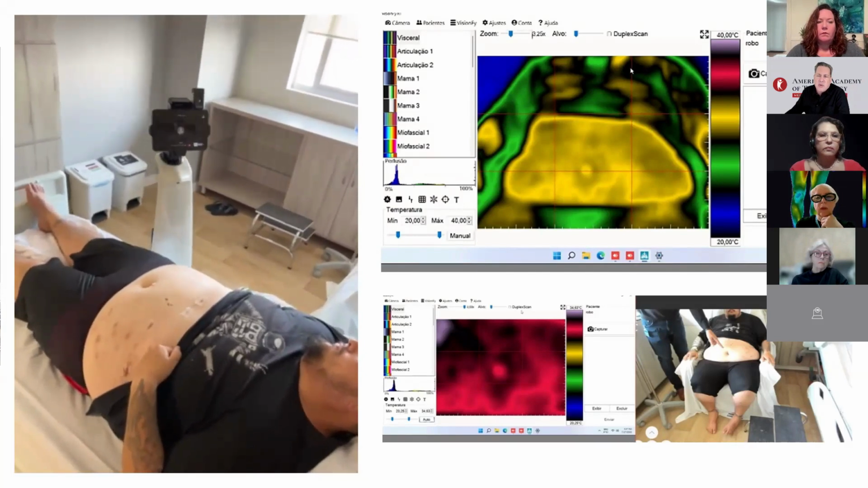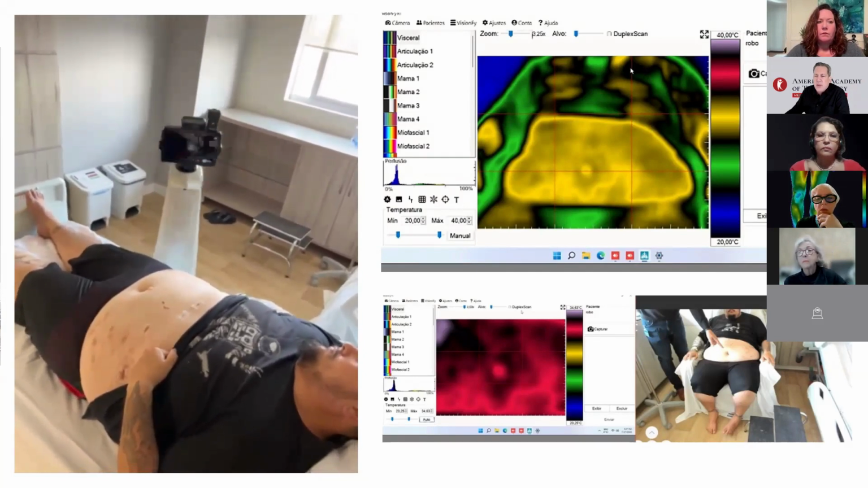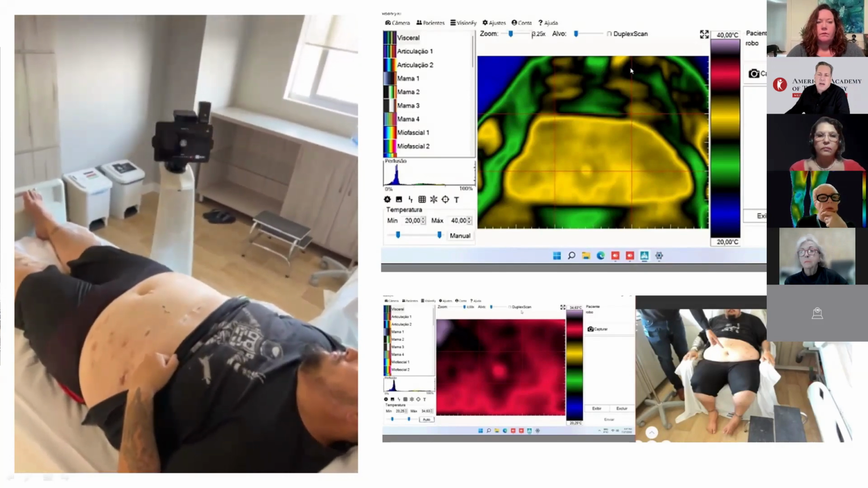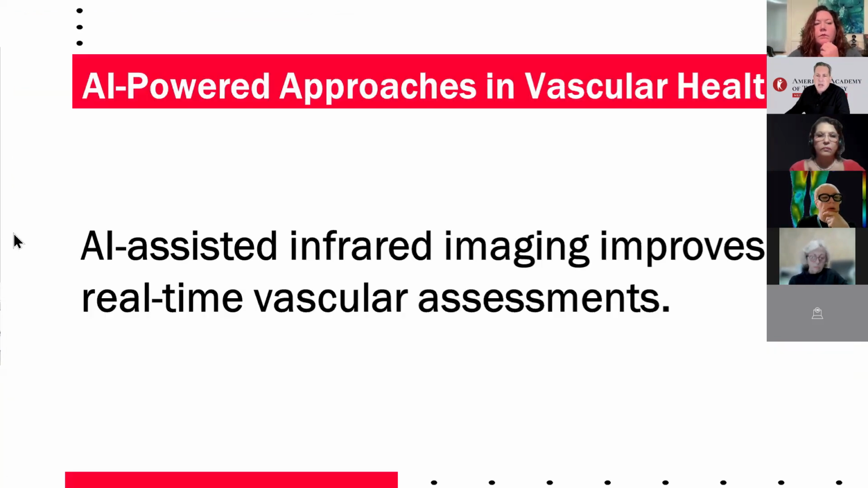We no longer talk about thermography, but infrared imaging, and more recently, it's becoming AI-assisted. In vascular health, AI-assisted infrared imaging helps us quickly detect vascular dysfunction or venous stasis in real time without waiting for delayed analysis. This gives us the ability to identify issues early, improve intervention time and outcomes for patients.